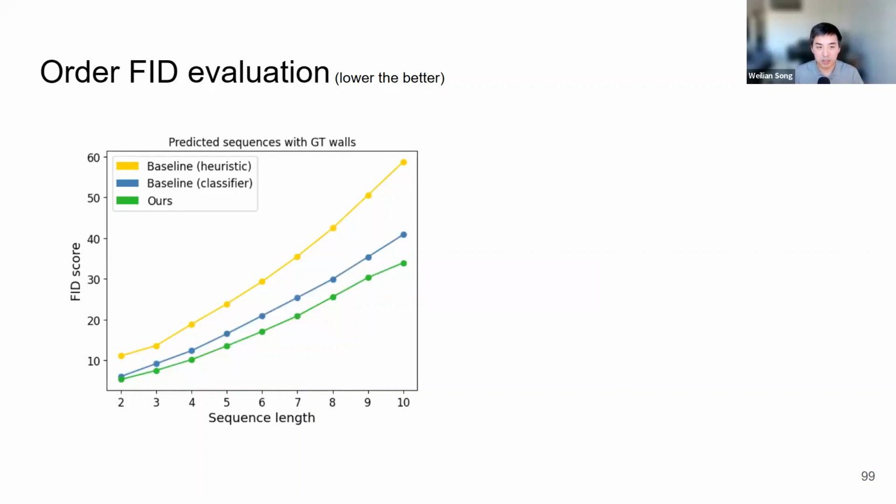And with the metric and the baselines, we can now look at the results. One thing to note for this plot is that we're first simplifying the problem a bit by using only ground truth walls. So the candidate walls, the blue walls that we saw before, in this case are ground truth instead of predictions from our network. In that setting, we can see that our method in green is consistently lower than all of the other methods at all sequence lengths. For FID score, lower is better because lower is more similar to ground truth examples.